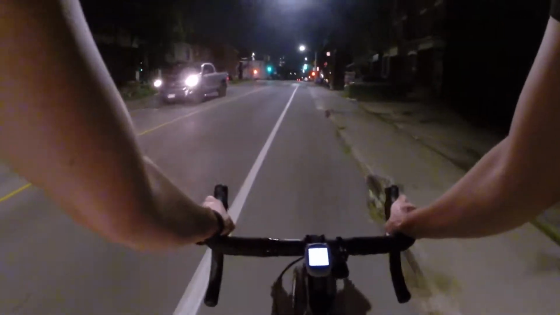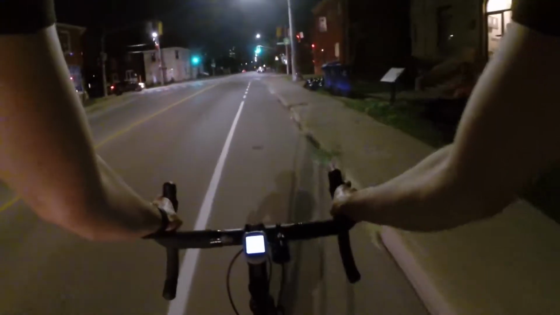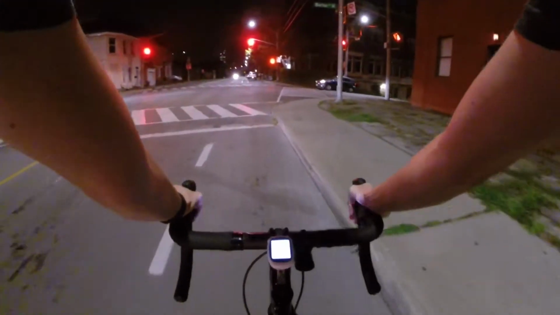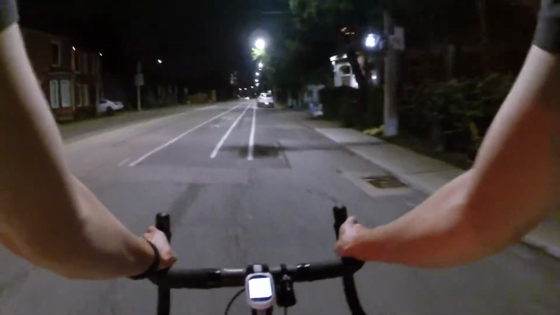Sorry if I'm breathing heavy too. Mostly uphill since we got on Bay. Oh, it didn't. Almost. Alright. I can really feel my heart beating now. As soon as I stopped, I can feel it.